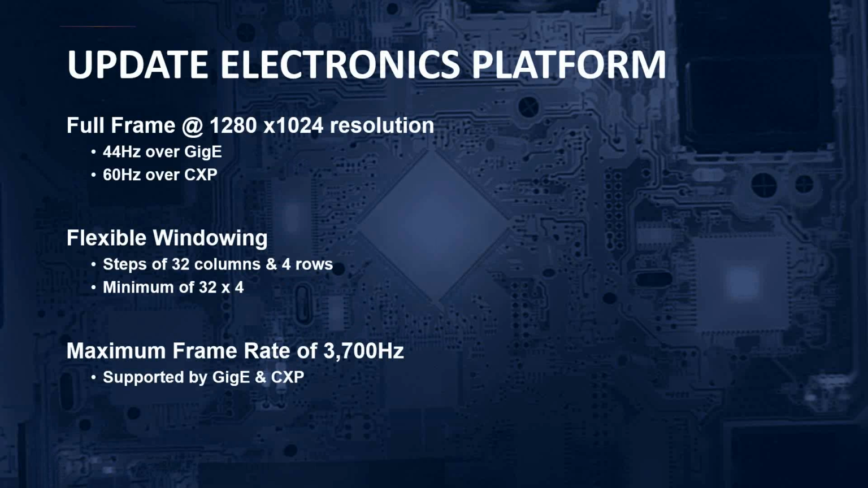So when it comes to the frame rate, the FLIR X series cameras are the high performance option when you truly need really high speed thermal imaging. With the A8580, we focus more on providing an HD resolution camera system with a compact form factor and unique feature set. So on the 8580, the maximum frame rate at the full 1280 by 1024 resolution is 44 hertz, or 44 frames a second, over gigabit Ethernet.